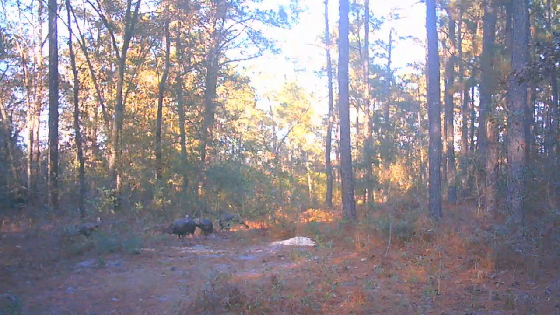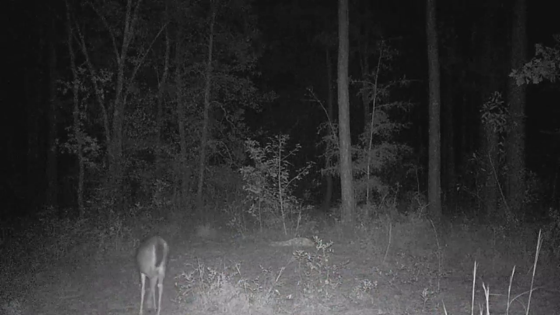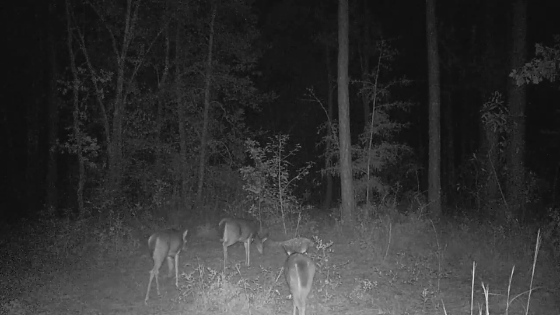That was actually a morning shot too. I know the time's not on there, but and them turkeys, let me eat this corn because I know you can't shoot me. Back to the night, and here comes our does. 5 point capture.